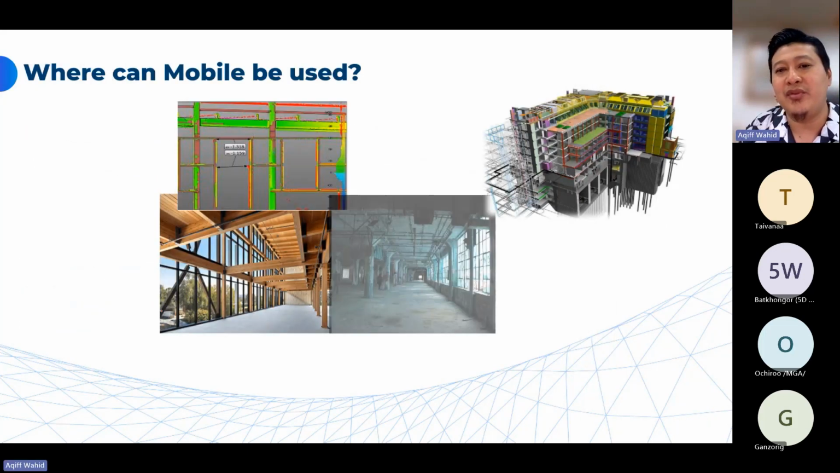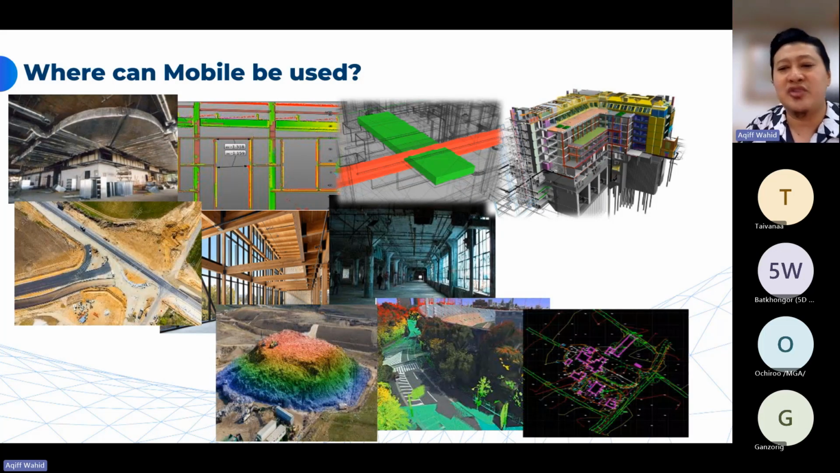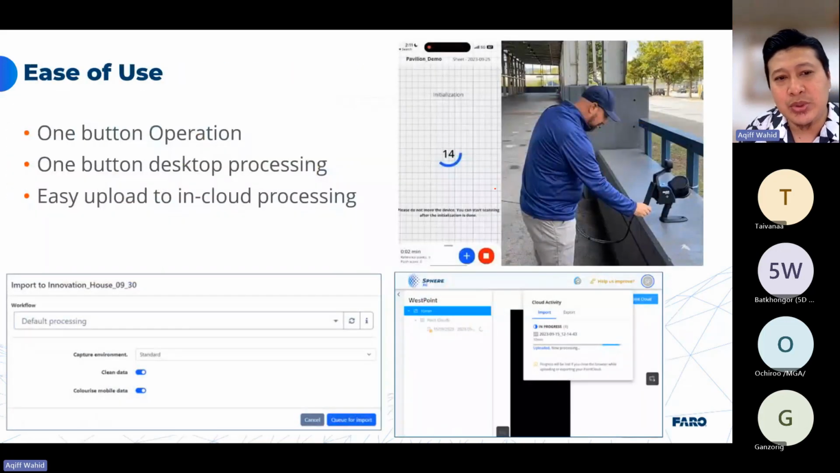So this is some of the application examples that can be used. AEC, architectural engineering and construction, as-built, power line, construction, changes monitoring and all that. Yeah, it's very easy to use. It's only one button operation with the application to guide you what to do next.